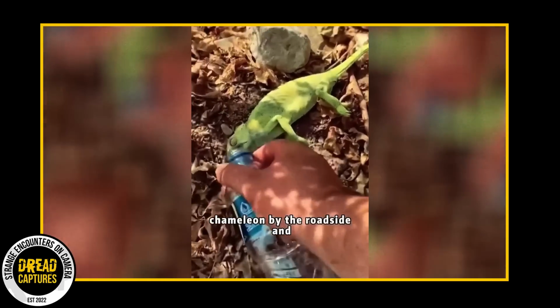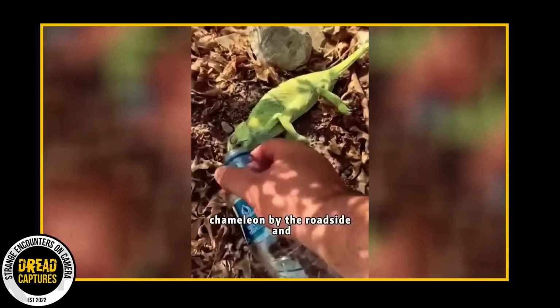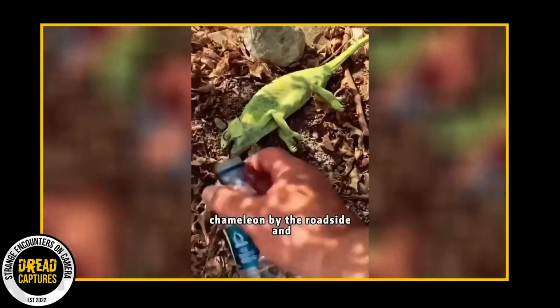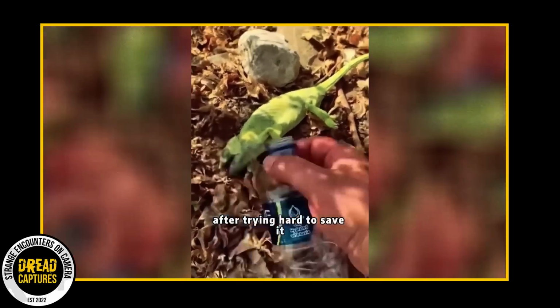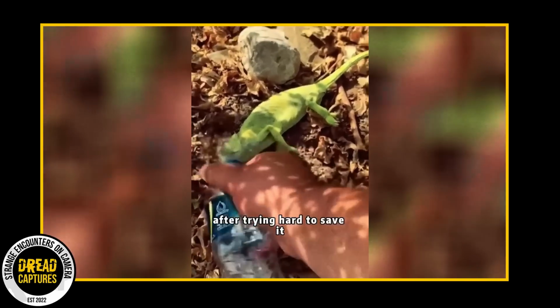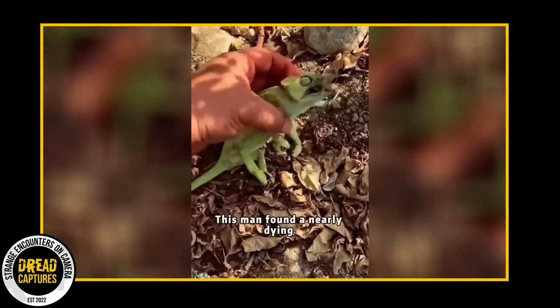I just couldn't pass this one over. This man finds a chameleon which he thinks is dead until he sees a little bit of movement, and he has an idea. He's going to try to nurse this thing back to health. He picks it up and he starts by giving it a little bit of water. The chameleon was too weak to drink the water, so the man tried as hard as he could to get the water down its pipe.